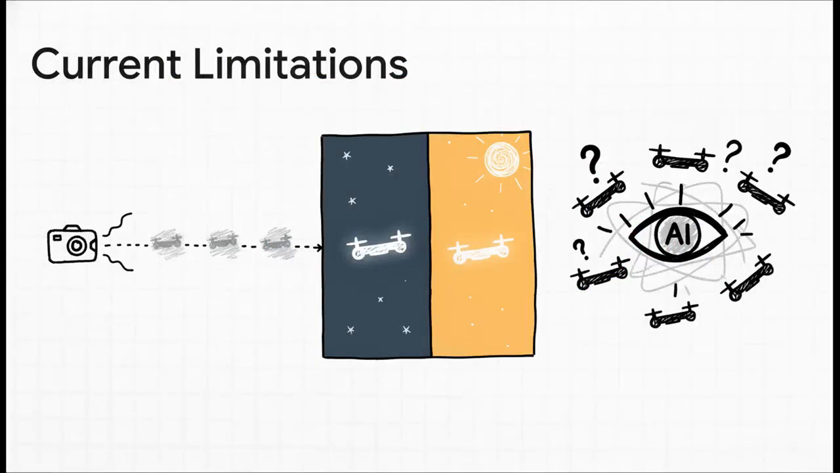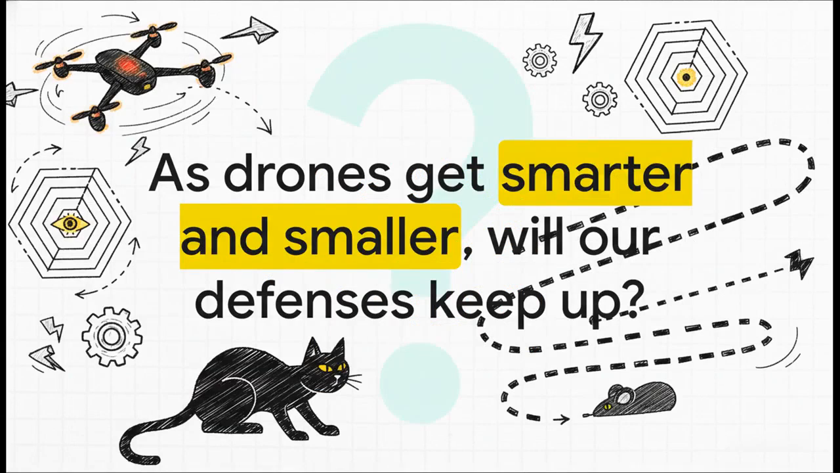Now, as promising as this all is, it's not a silver bullet. The paper is very clear about the current limitations. Performance drops off pretty hard beyond about 35 meters. It struggles in daylight when the background is warm, and right now, it's not capable of handling something like a swarm of multiple drones. So what this research really shows us is a powerful new tool in development, one that can see what we can't. But it also leaves us with this final thought. In the constant cat and mouse game of technology versus counter-technology, the race is always on.